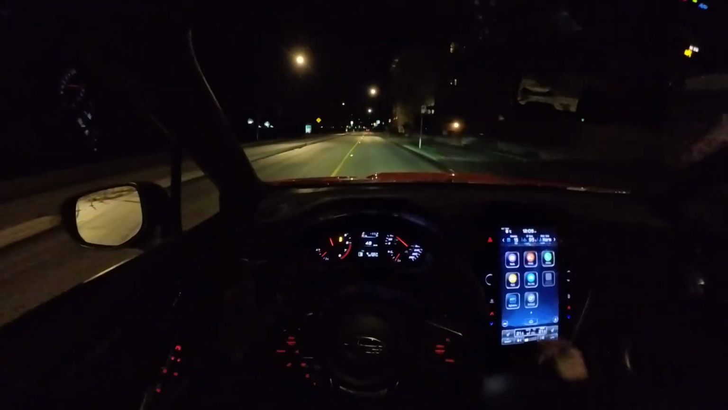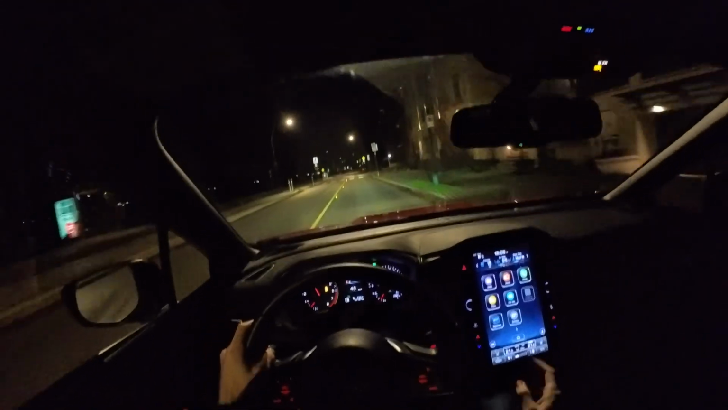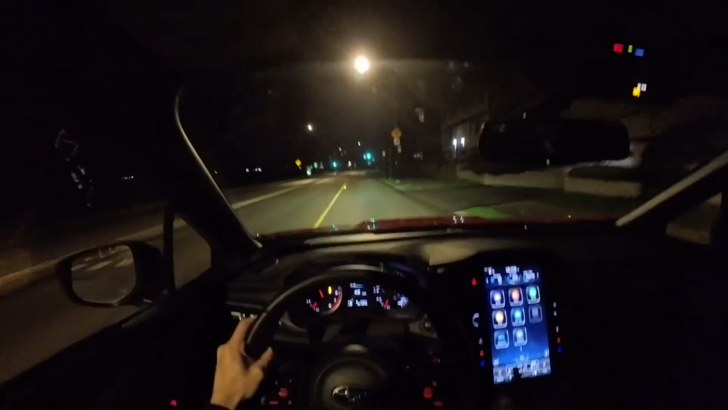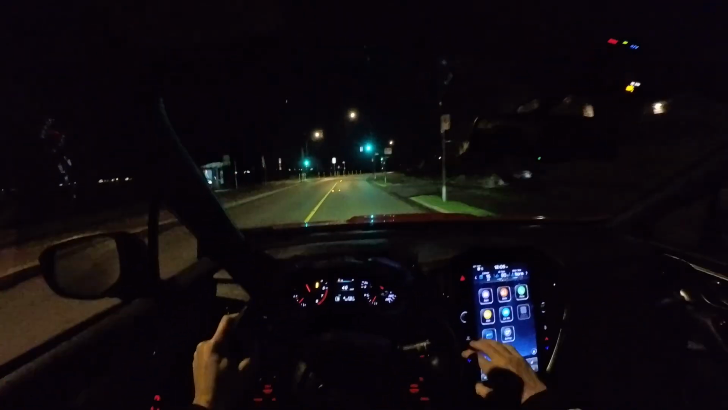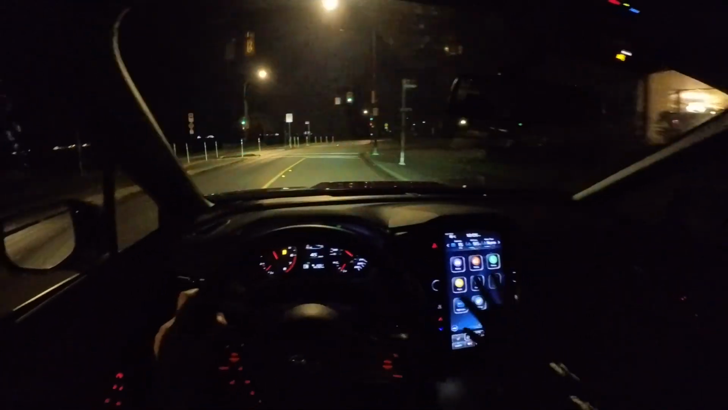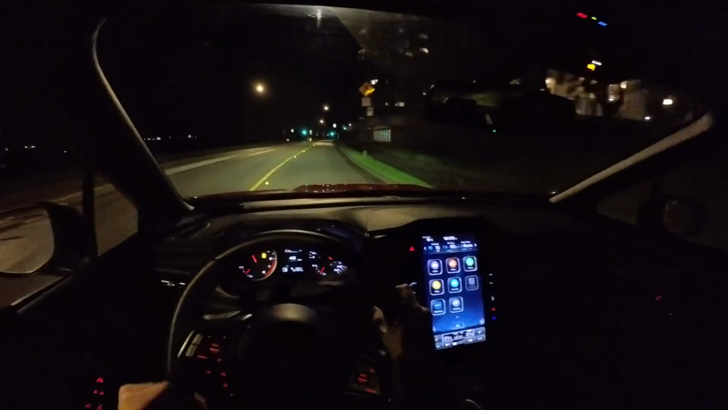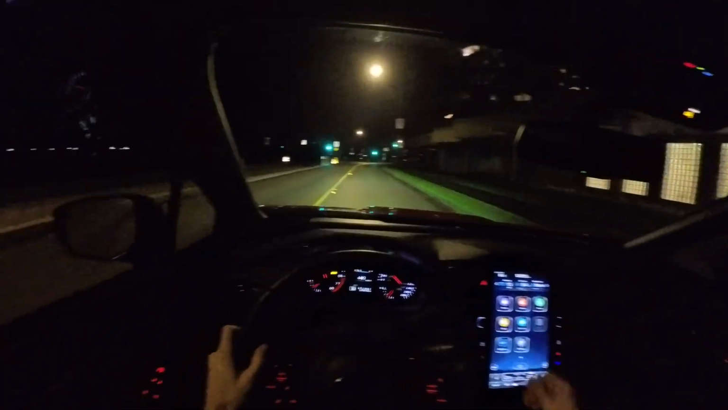And the screen here, I'm enjoying. I've really gotten used to it. And again, in terms of practicality, one of the things that this does really well is, of course, the large display, and therefore maps. Google Maps and Apple CarPlay just display so well on this car. I remember with previous generation WRXs, if you got the smaller screen, you could miss a turn on those Google Maps.